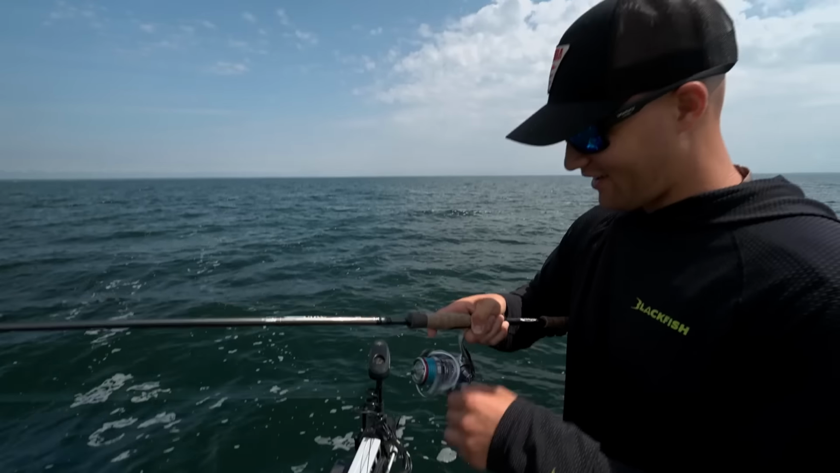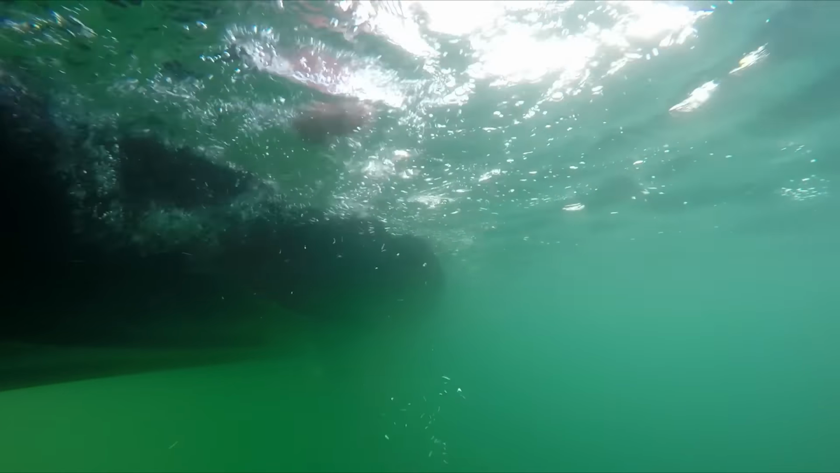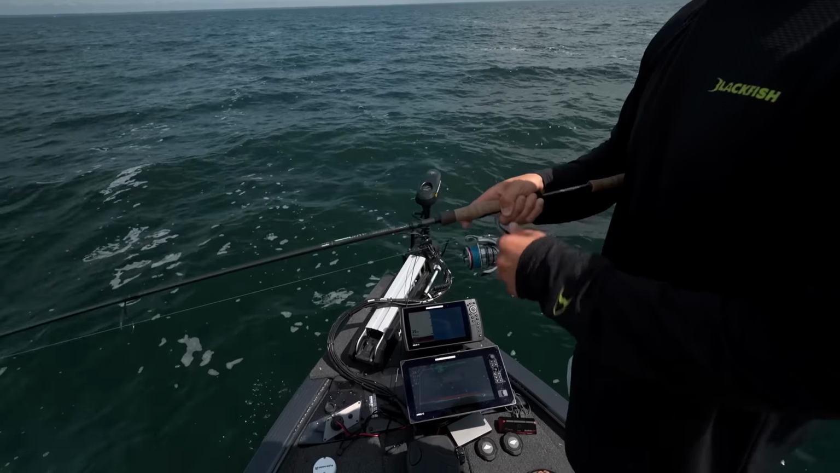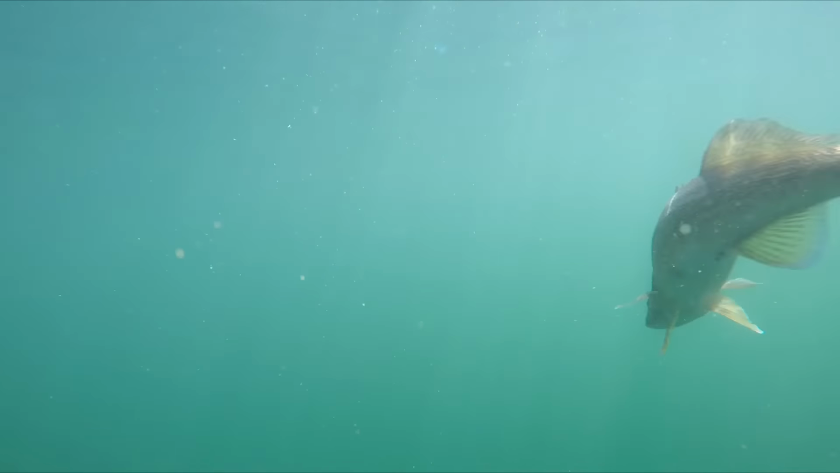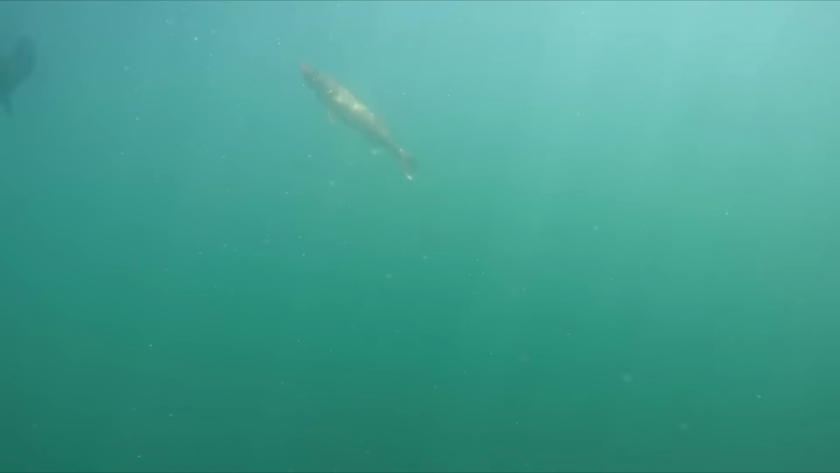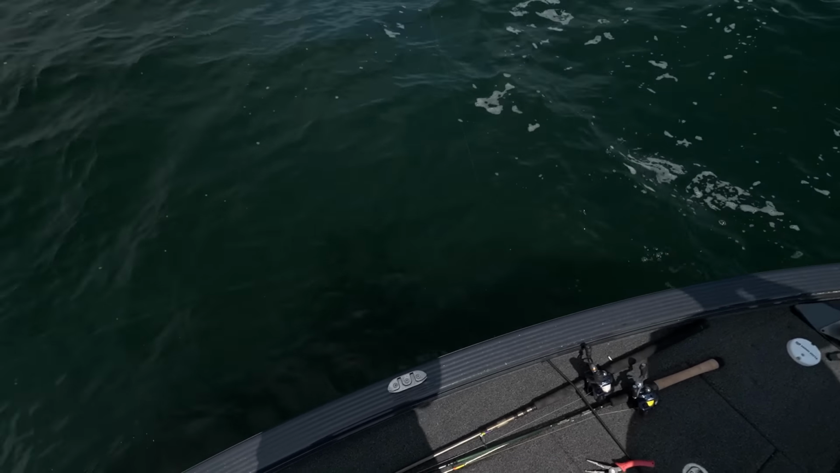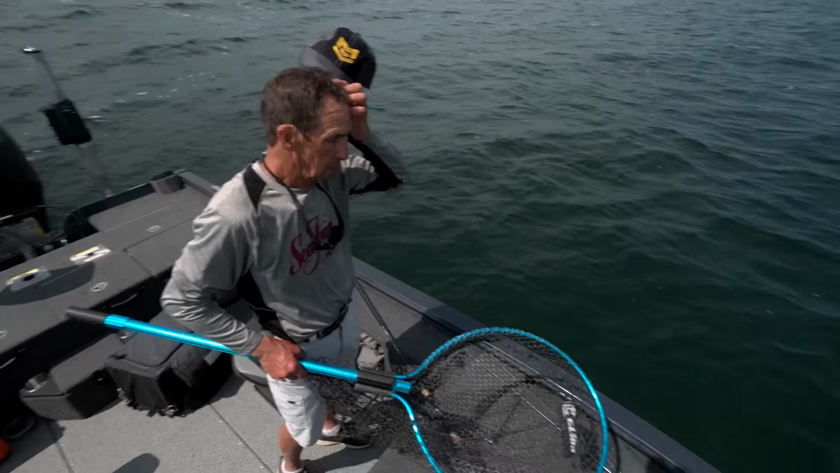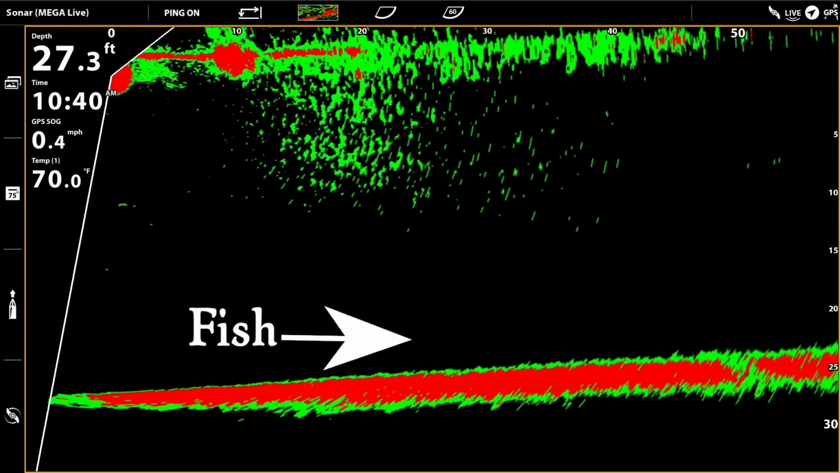Nettable model, I think. There were 2 bigger marks on the Mega Live, and they were kind of by themselves. So I just pitched to them, and I was bouncing that drop shot, that leech, right in front of them, and this guy came and picked it up. Definitely marked significantly bigger. You can tell the difference. That's one thing cool about that.